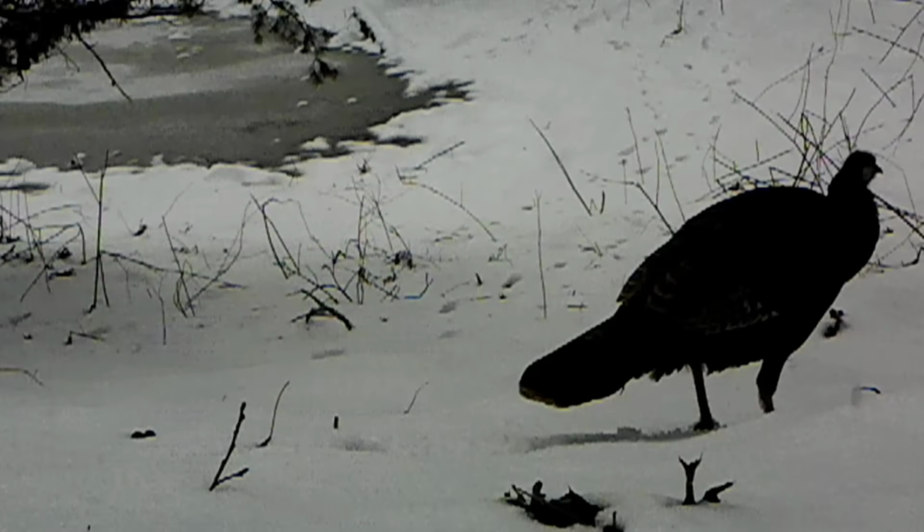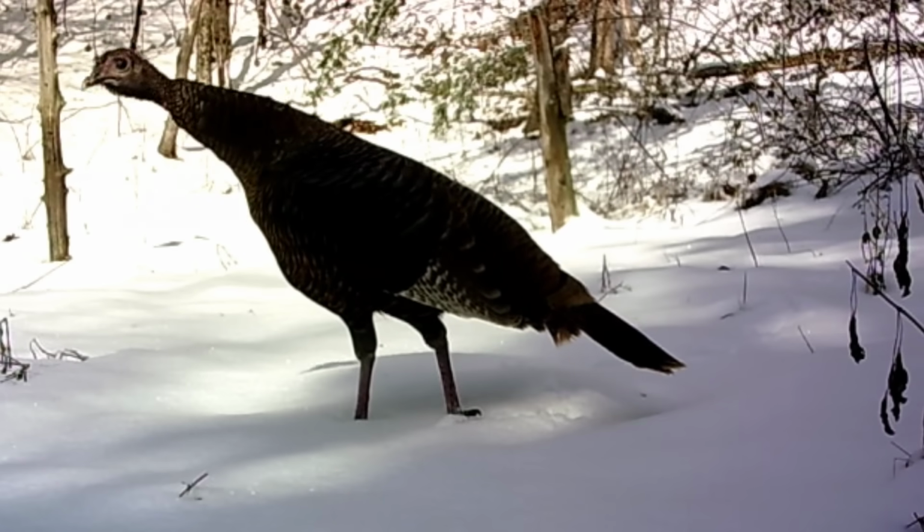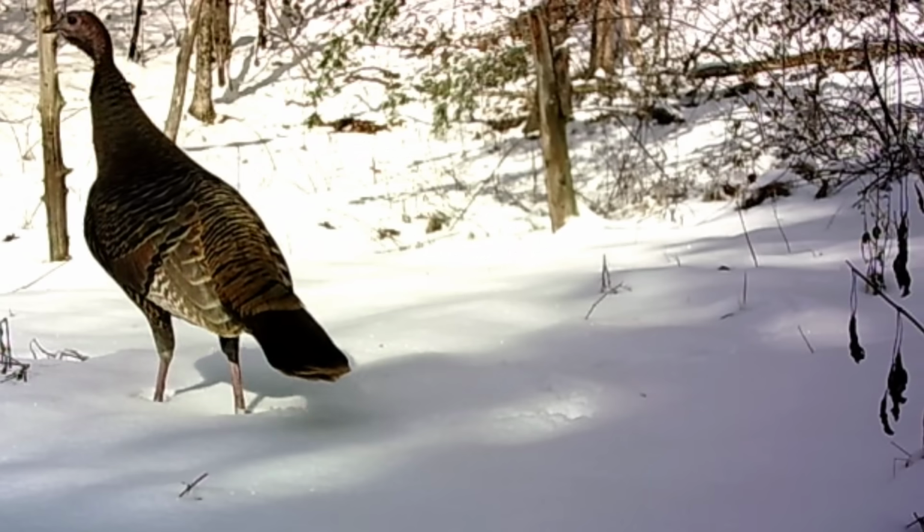Now here's the turkey. They beat that snow. They just fly in here instead of walking through it so much. But they're out scrounging here at the pond like they always do. And it's a cold morning. Beautiful birds, ain't they?